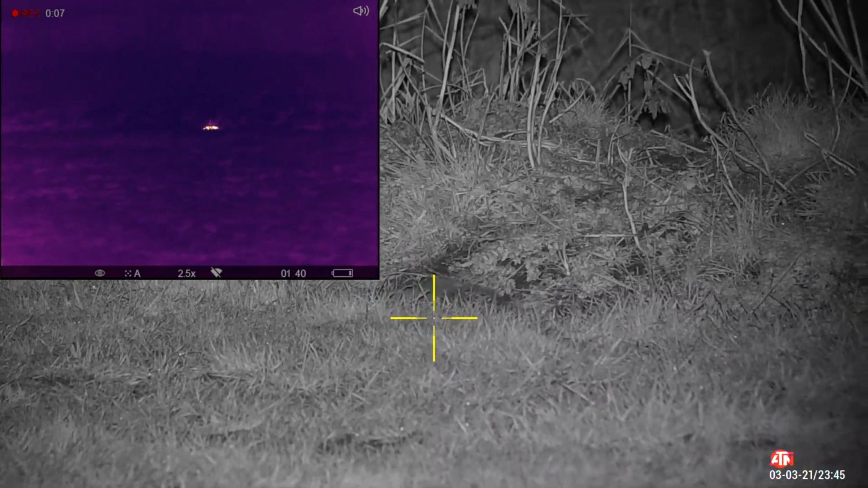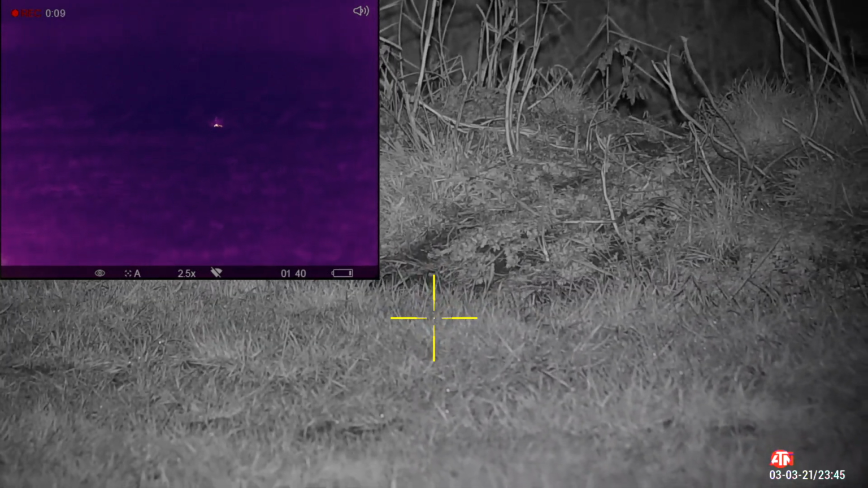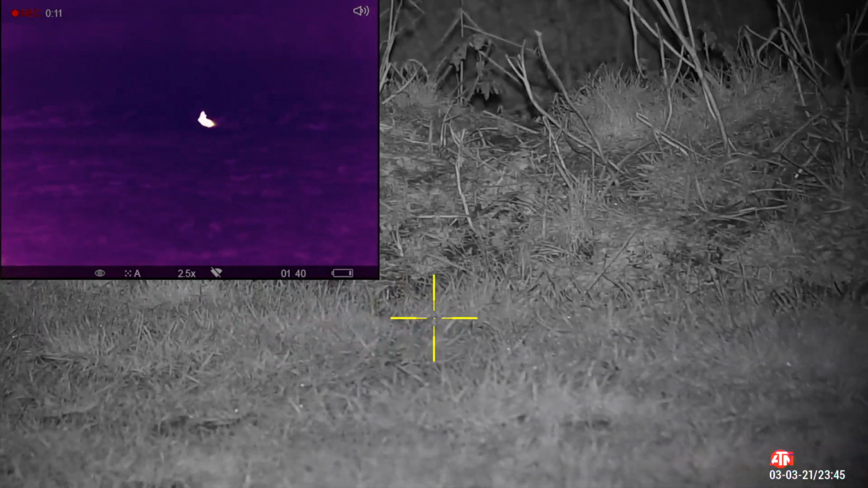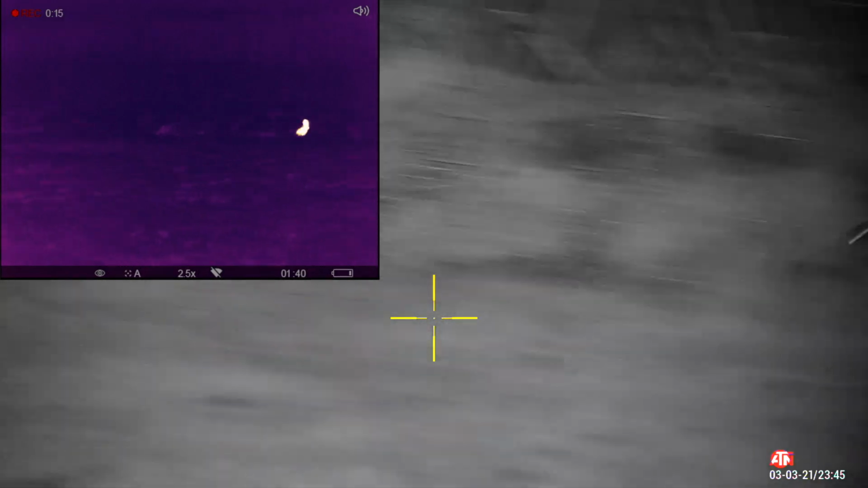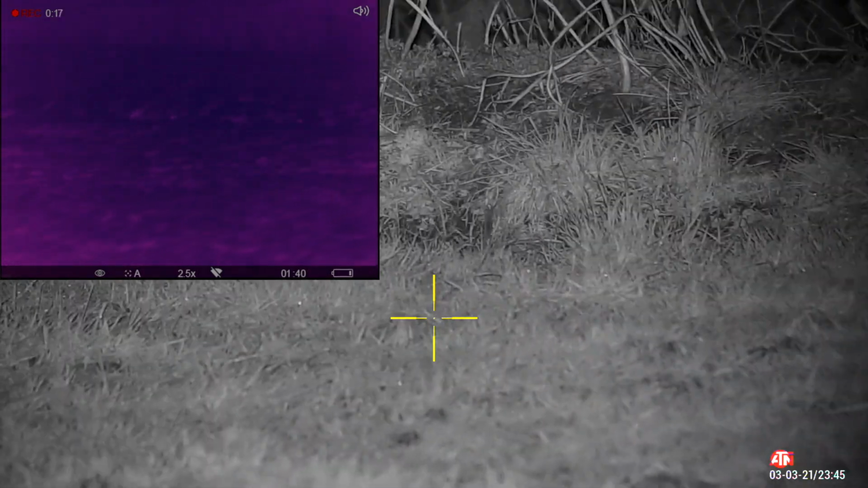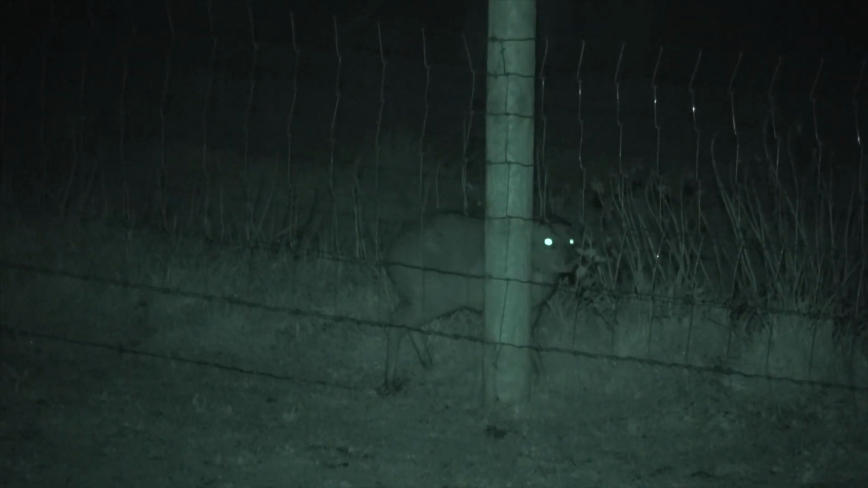And as he flicks around with the indicative spasms of a headshot rat there, you can see the blood flicking around in the thermal. You don't have to do one hell of a death dance, this one. Get out.